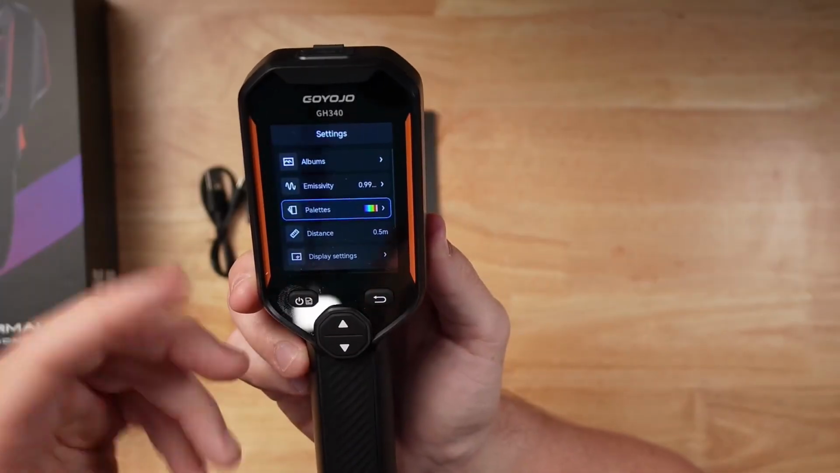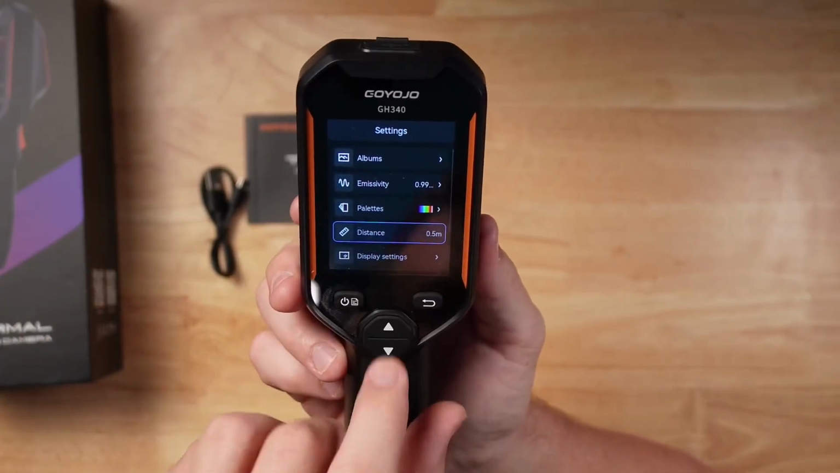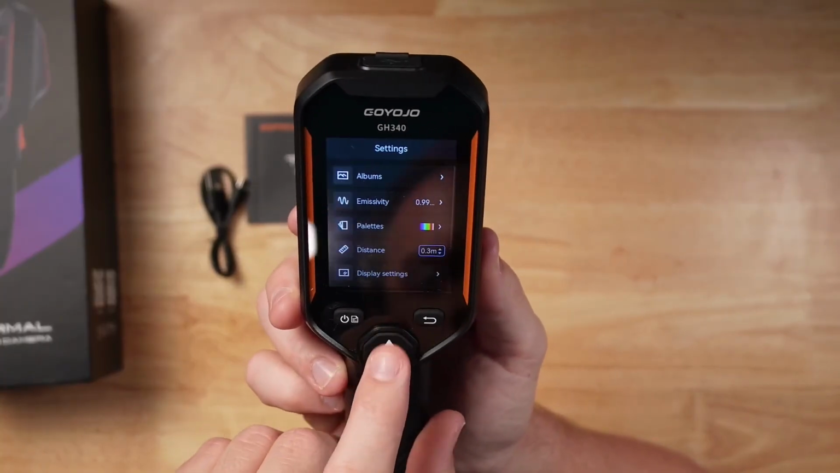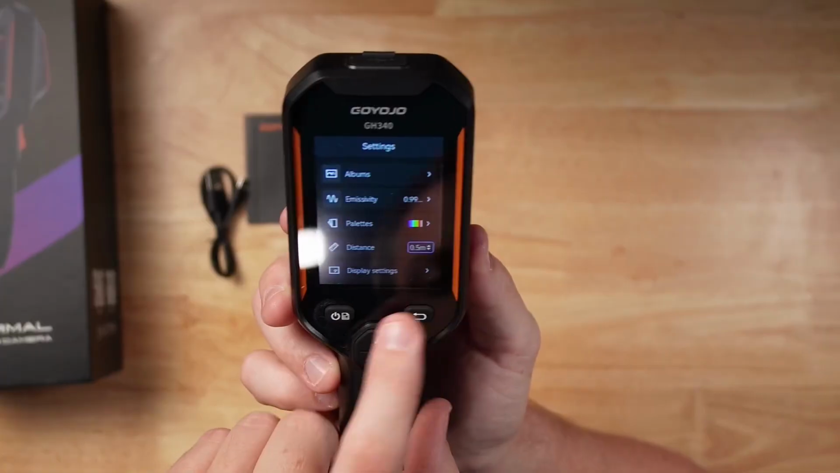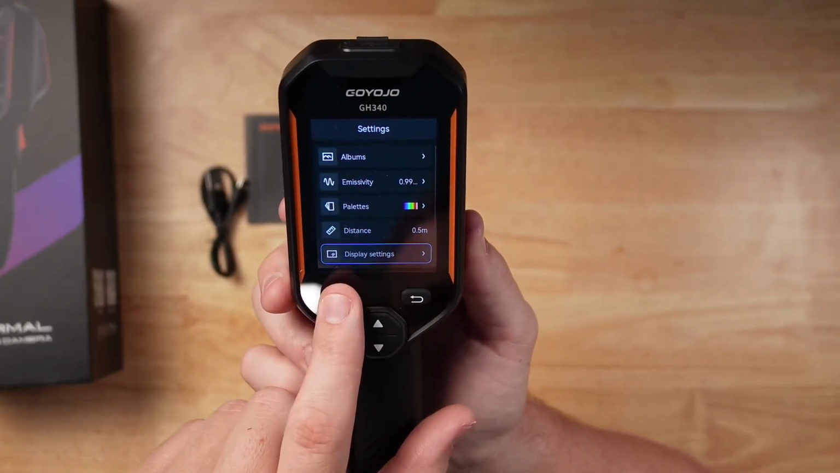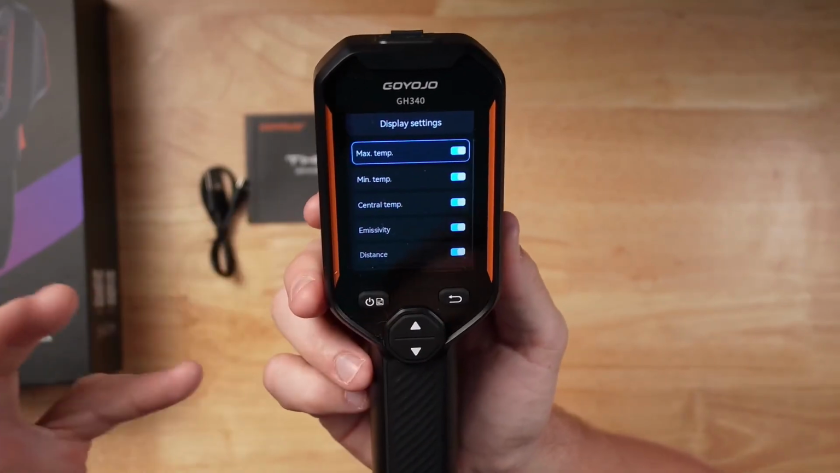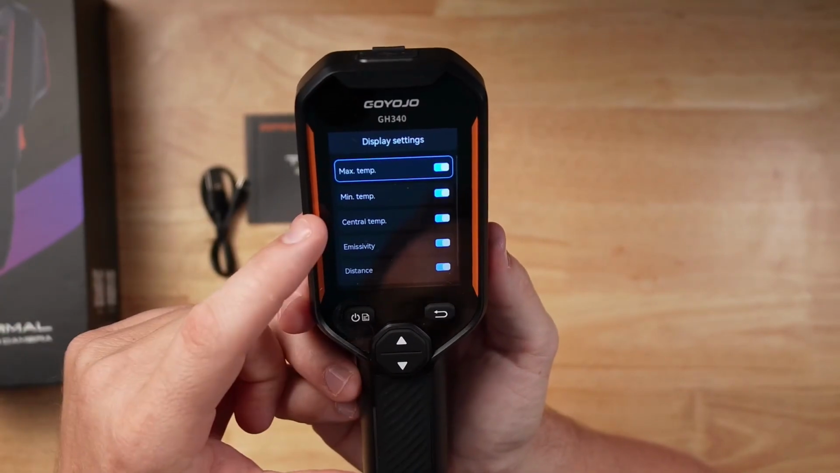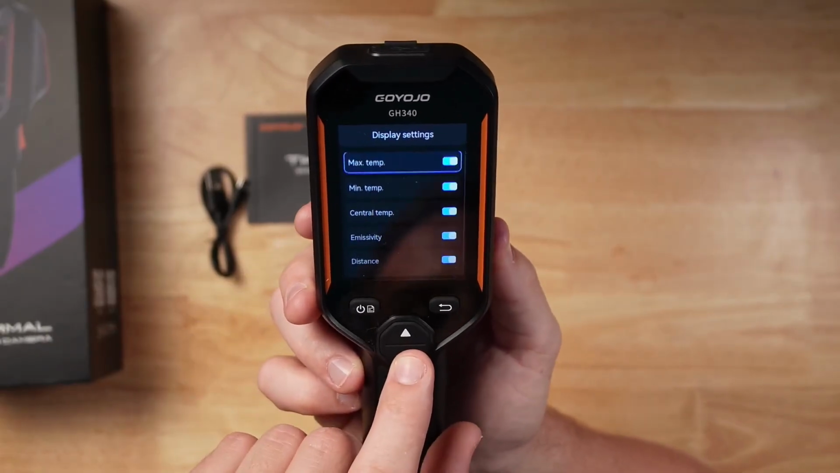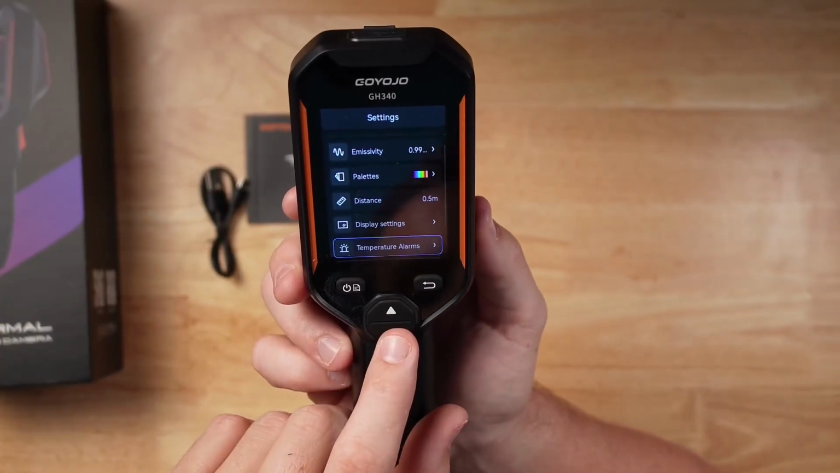Now you don't have to jump into the menu to switch those. I'll show you in a second. You also have your distance, so you can adjust your distance settings just by clicking on that and scrolling through it. Very nice, very easy to use. Anytime you just need to hit the back button. Then display settings. You can get in here. This is going to be max temp, min temp. So if there's something that you don't want on the screen, central temperature, you can change distance. You can change all that stuff. The brand watermark, you can take all that stuff off of there if you don't want it.